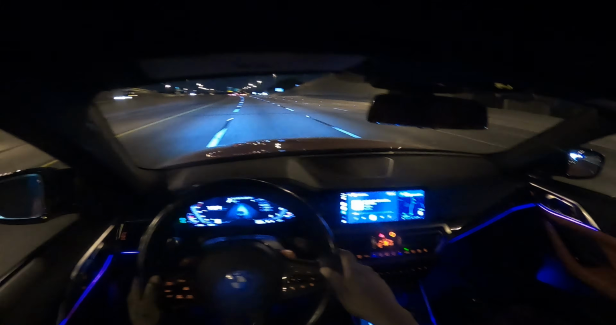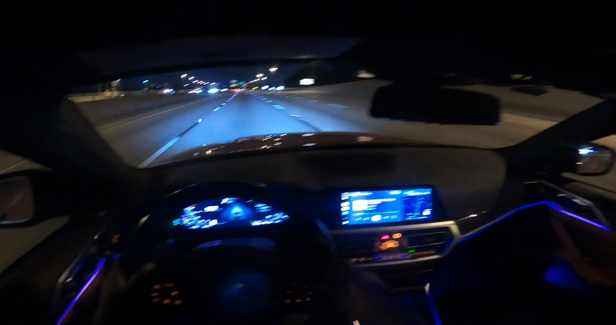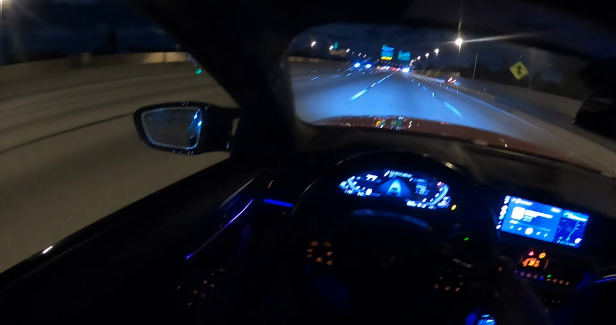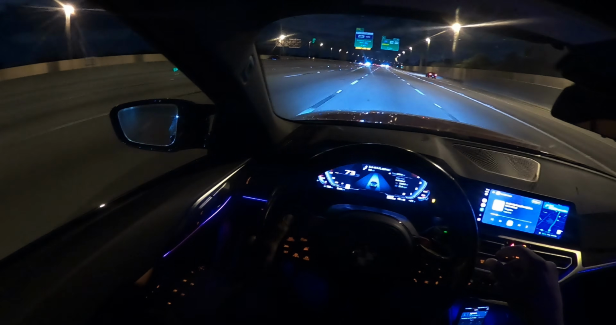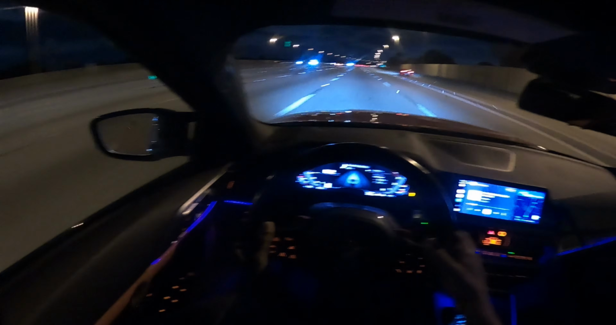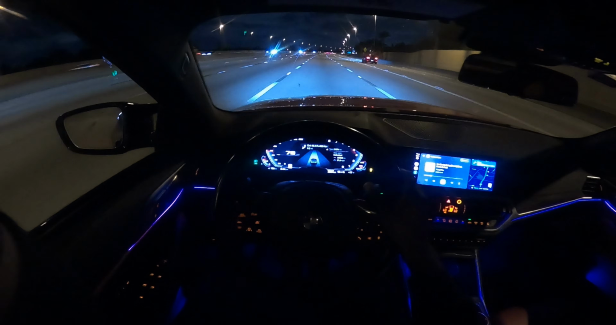Holy crap. The shift sounds, guys. That car is coming up pretty fast, man. It sounds so nice. The pops, holy crap, the burbles.